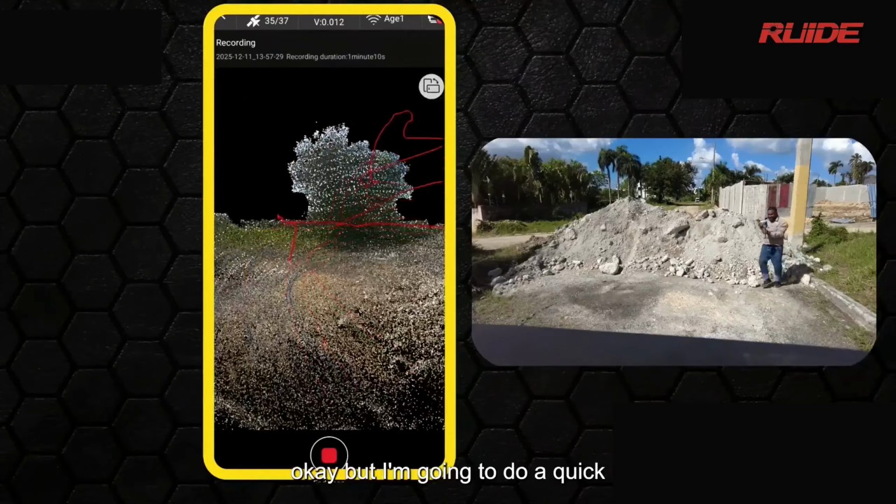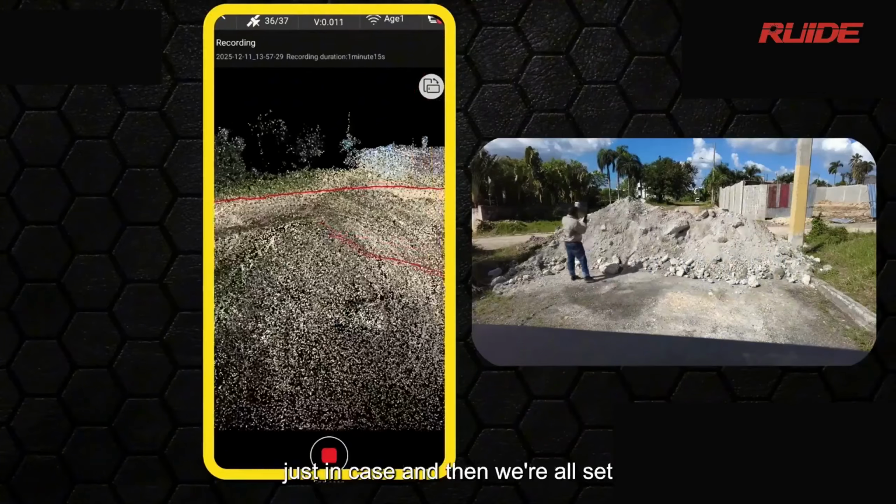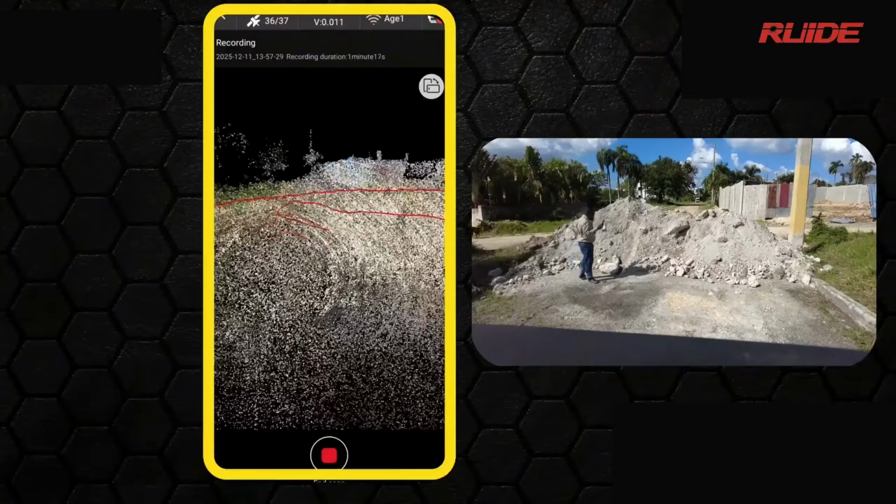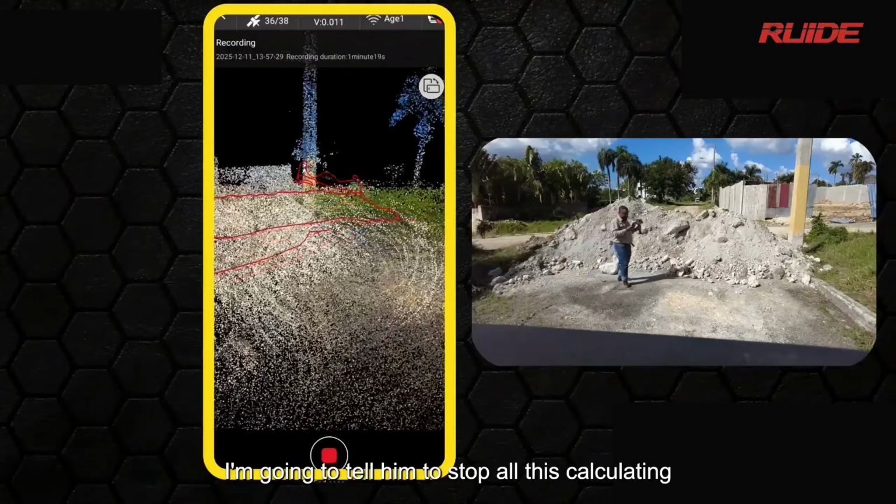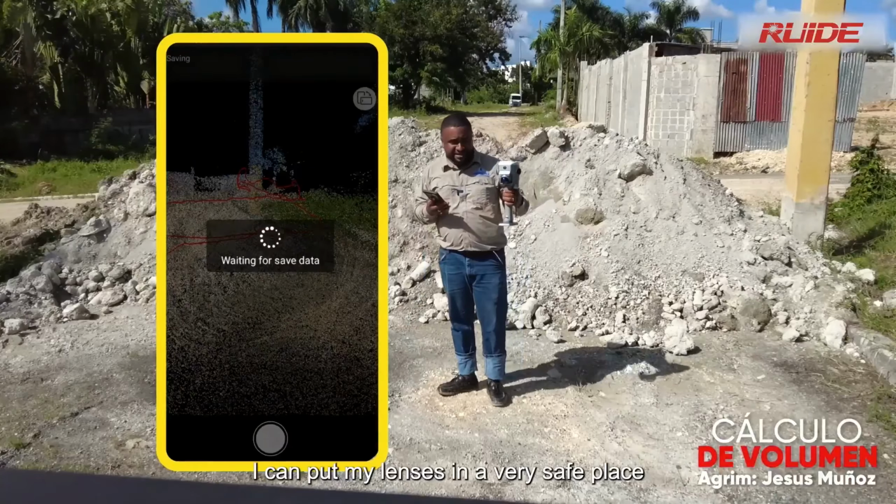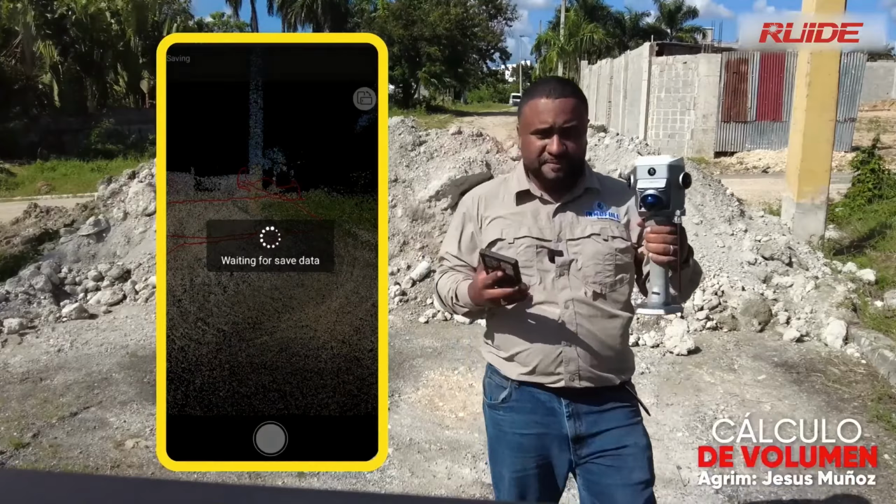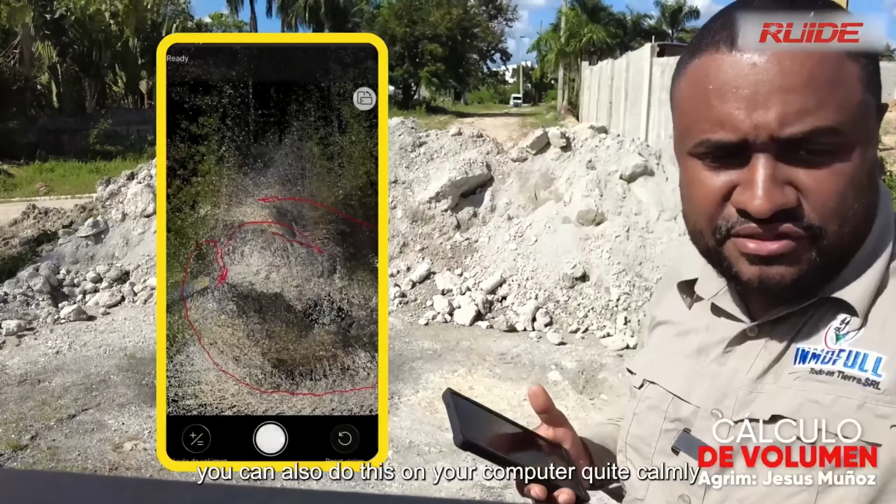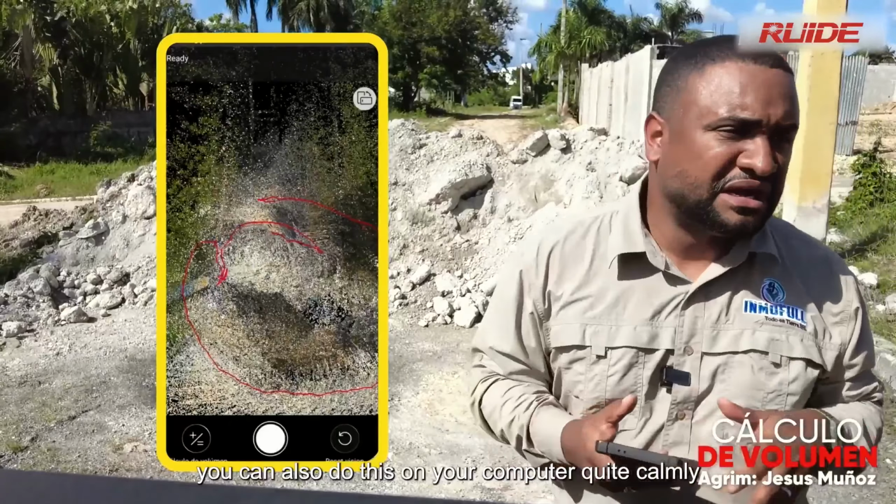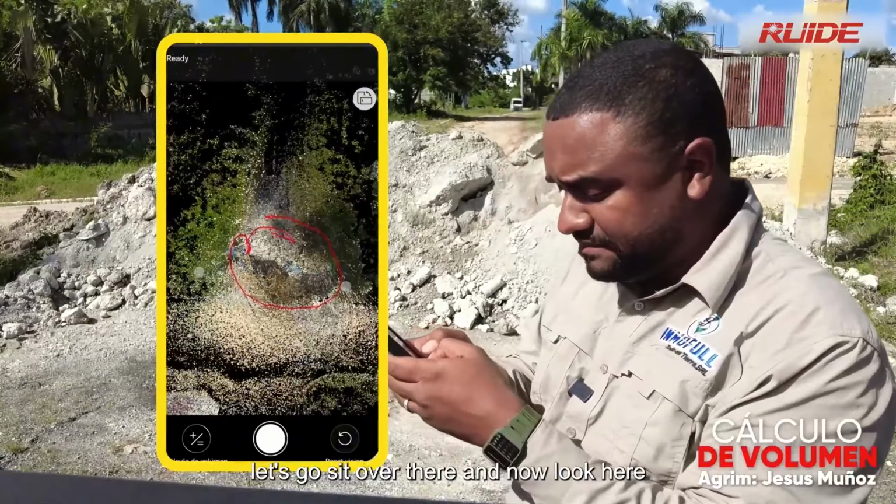I'm finished now, okay? But I'm going to do a little check right here on these small spots, just in case, and then we're all set. I'm going to tell it to stop all this calculating right now, okay? I can put my equipment in a very safe place. You can also do this on your computer quite calmly without disturbing anyone at all. Let's go sit over there and now look here.